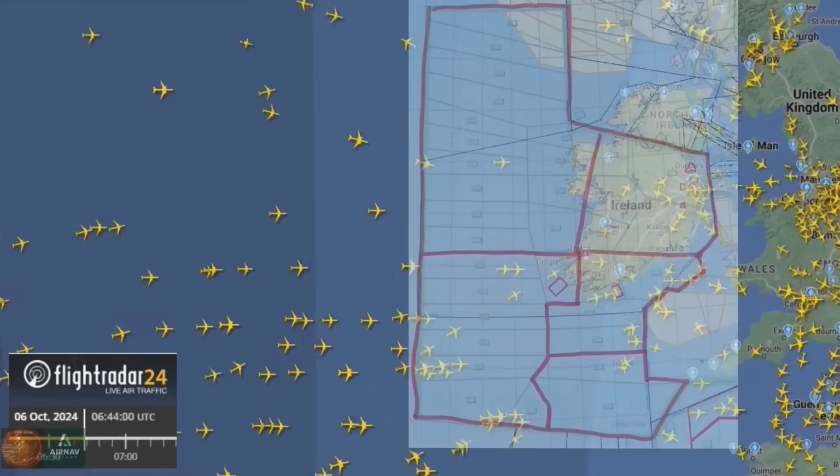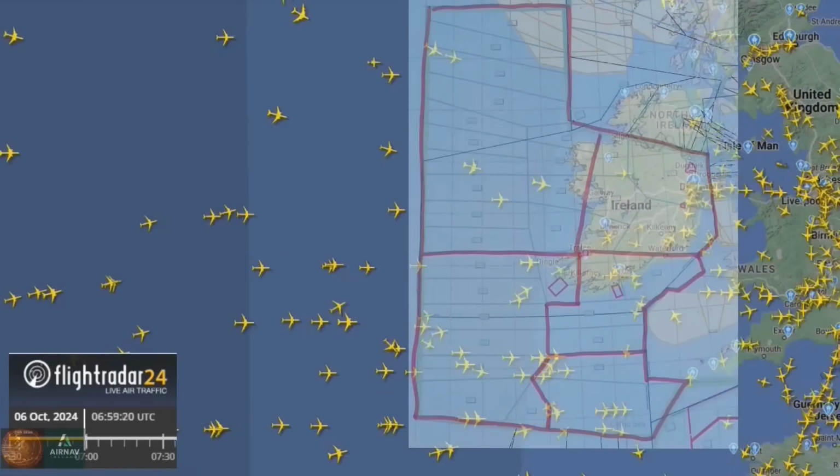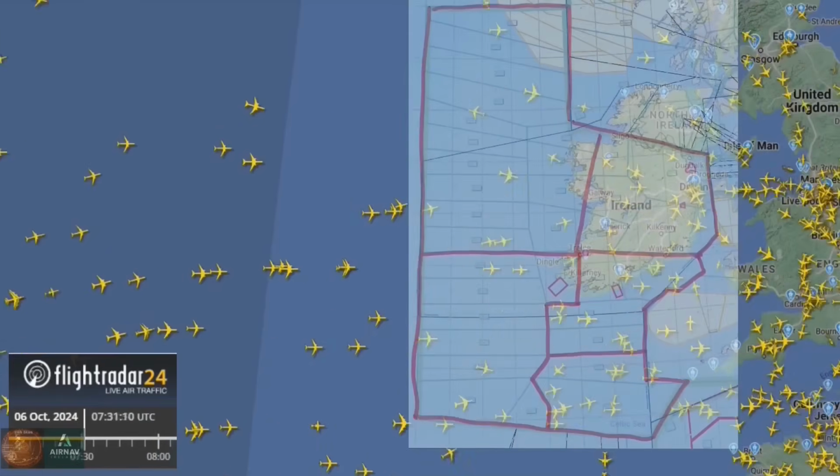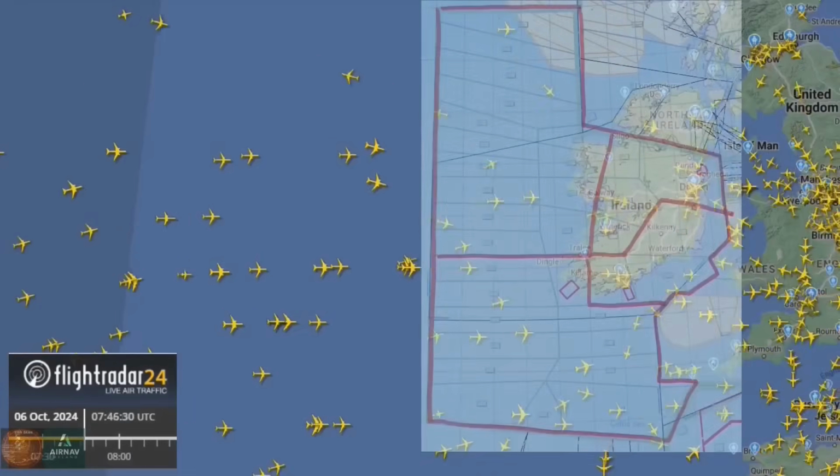Lateral spacing on the ocean is now 30 nautical miles, and the minimum time spacing on the ocean can be down to 3 minutes. Compare this to the 60 nautical miles lateral and 10 minutes longitudinal that applied when I started in ATC, and it shows how far the systems and equipment have evolved over the years.